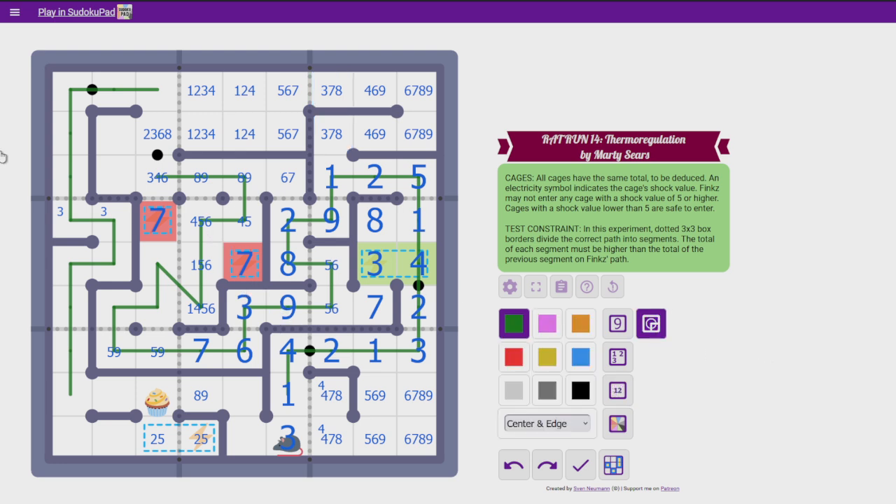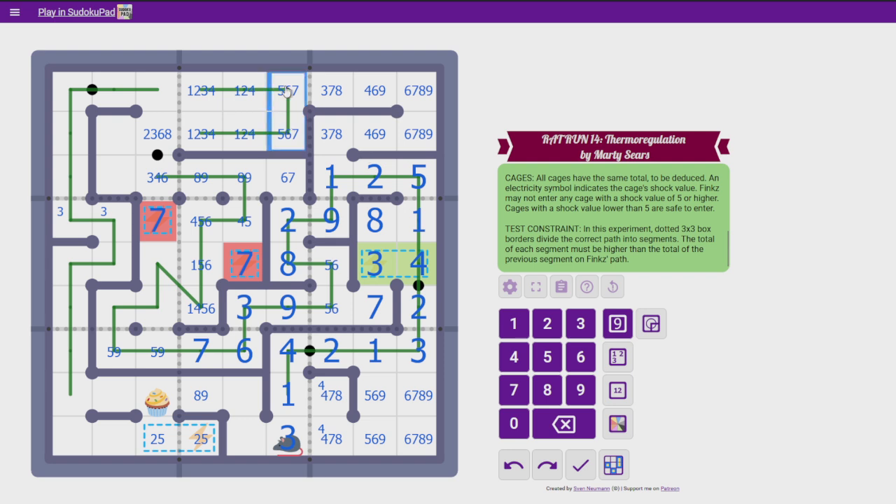I have to think about this path segment somehow. If there's a path segment in here, in this 2x3, what's the maximum that it can be? Well, that would be if it took all the cells, and if these were maximized. They can't be 6, 7, because that would leave that empty, so they'd be 5, 7, which is 12. And then these add up to 10, so 22.